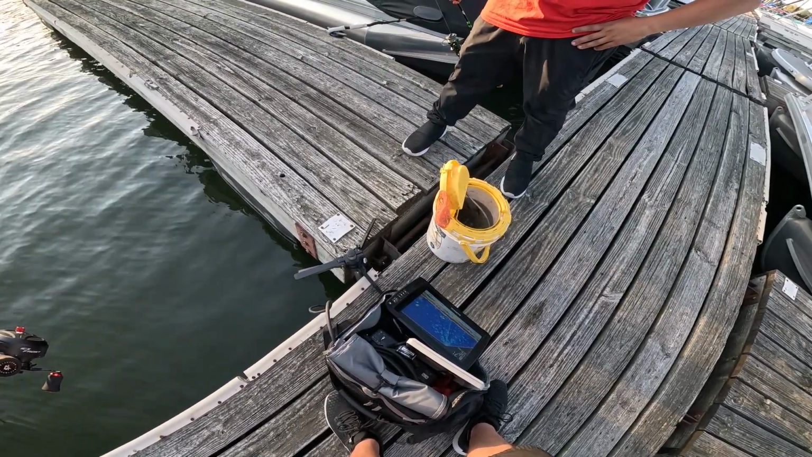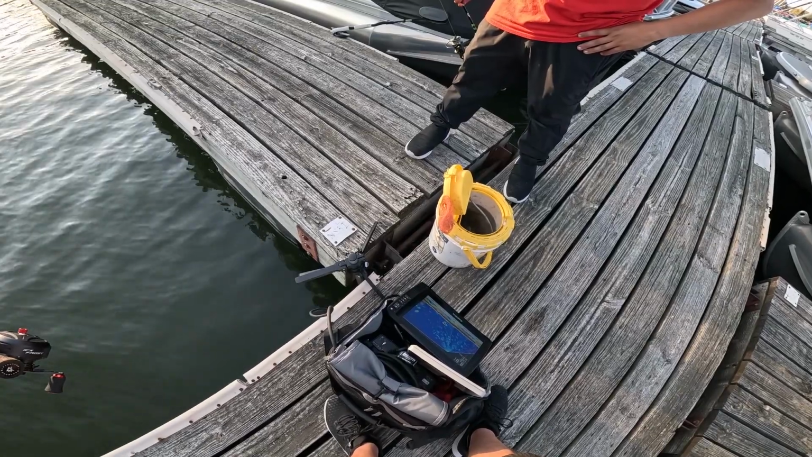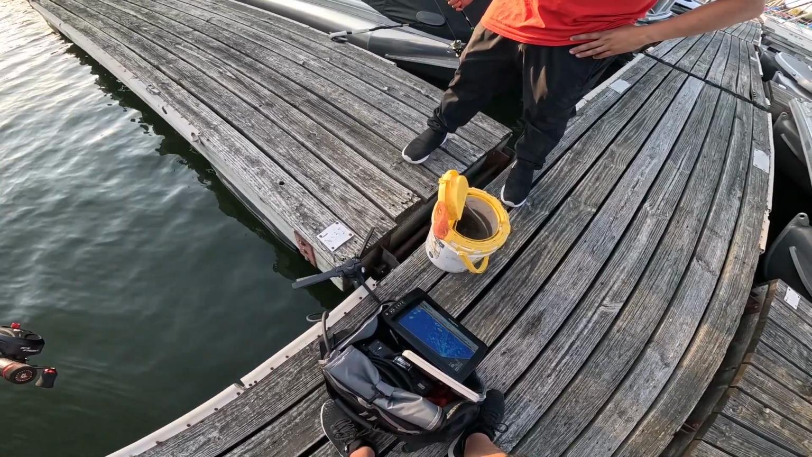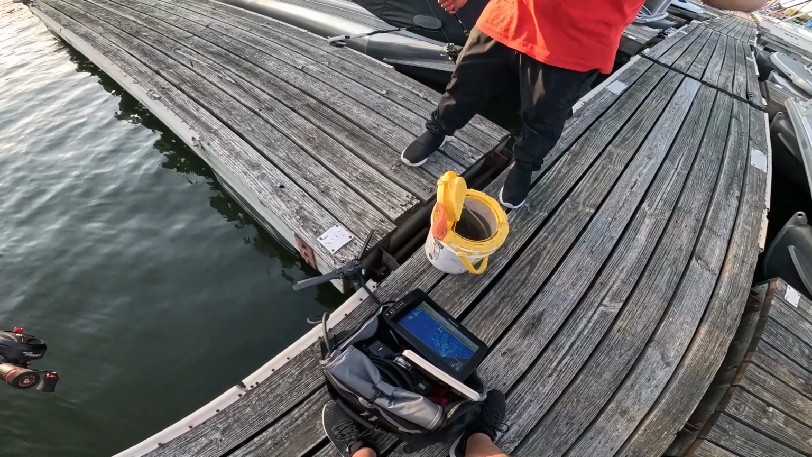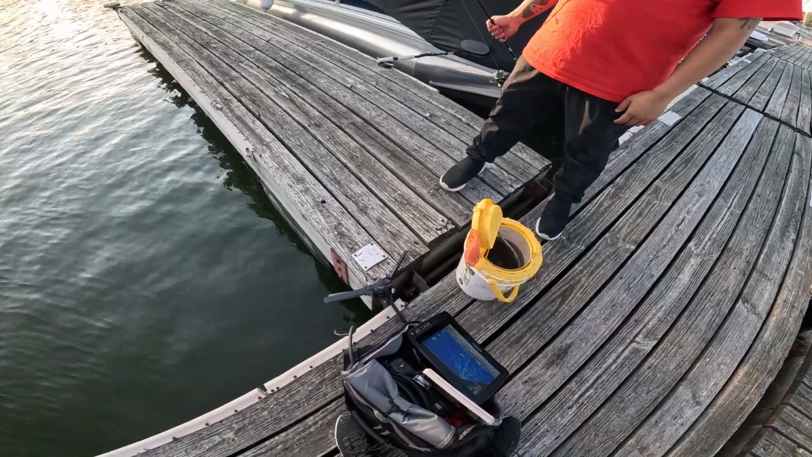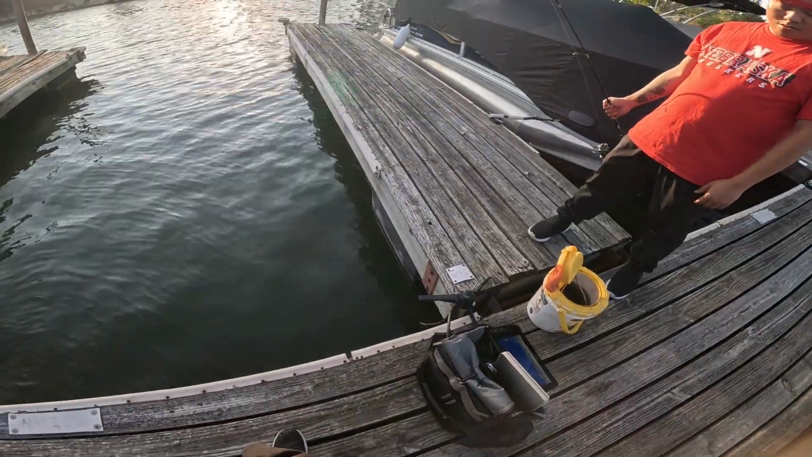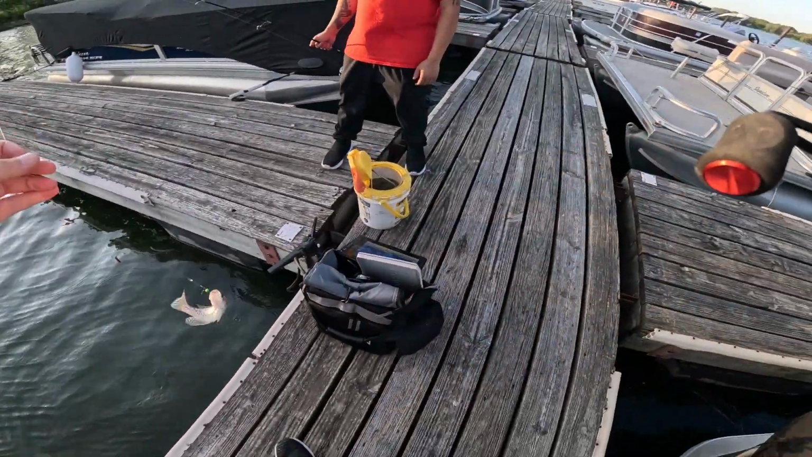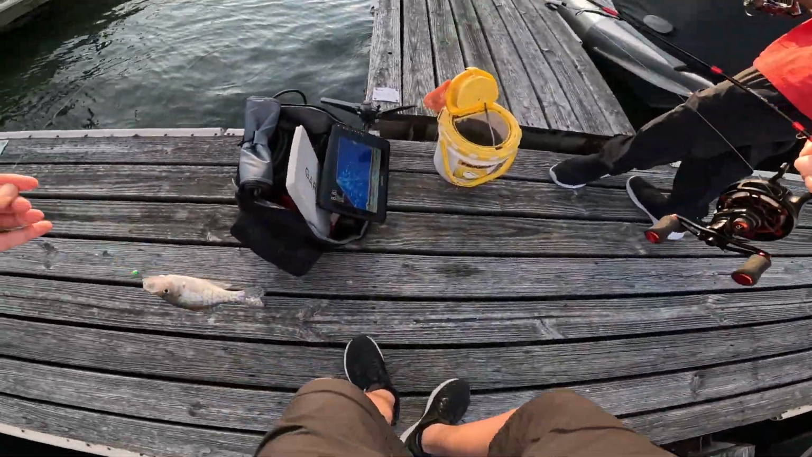3, 2. Go up a little bit. Pull it up. Just, yep. Oh, look at that guy. He's charging at it. Just slowly lift up. Let him. He's following you all the way. Yep, you got it. There you go. Oh, crappie. Oh, crap. What? I did not think that was a crappie. No, it did not look like a crappie.